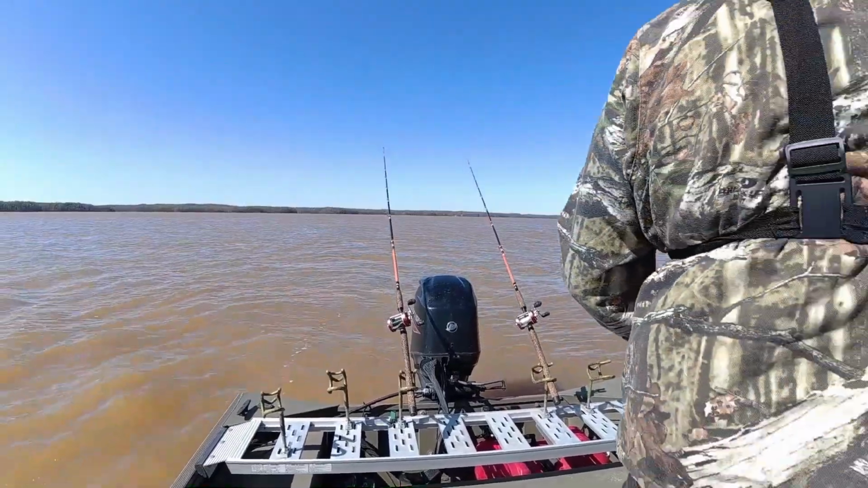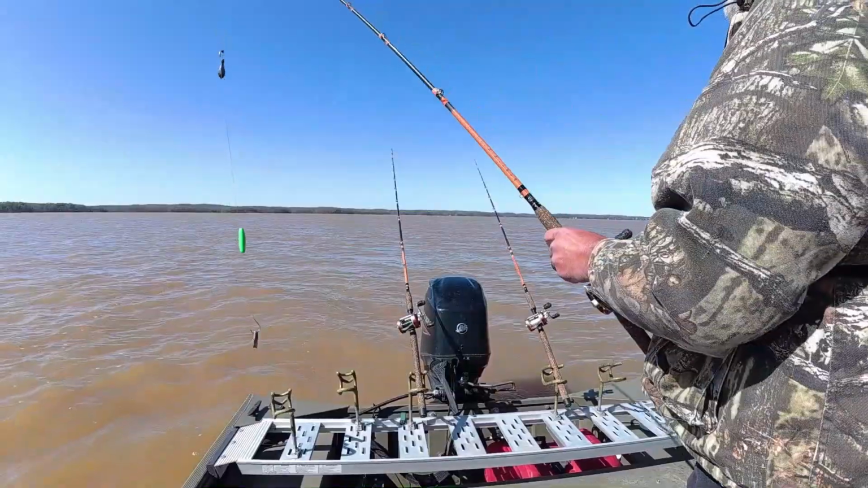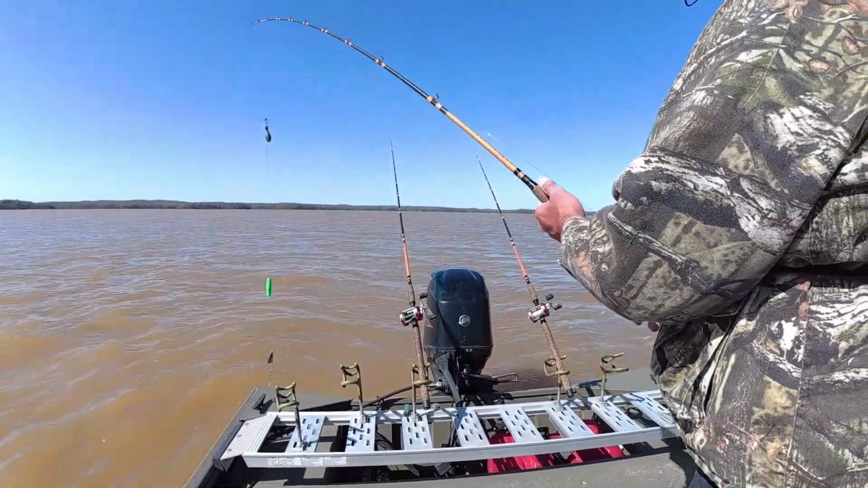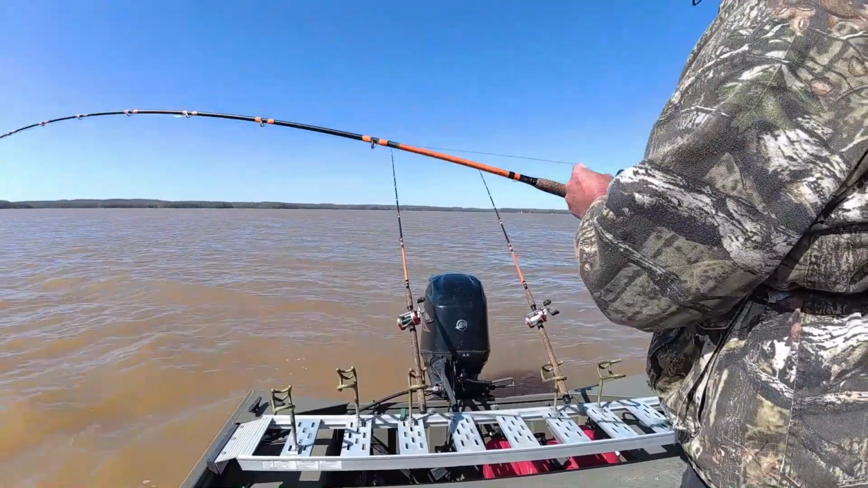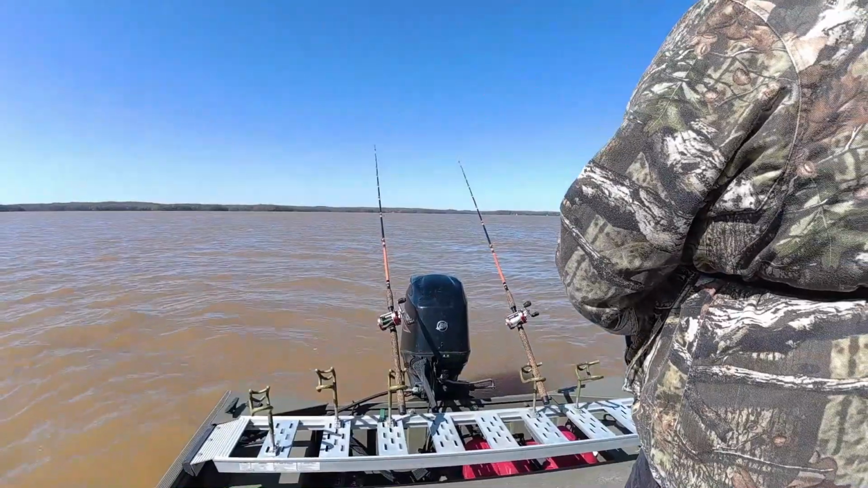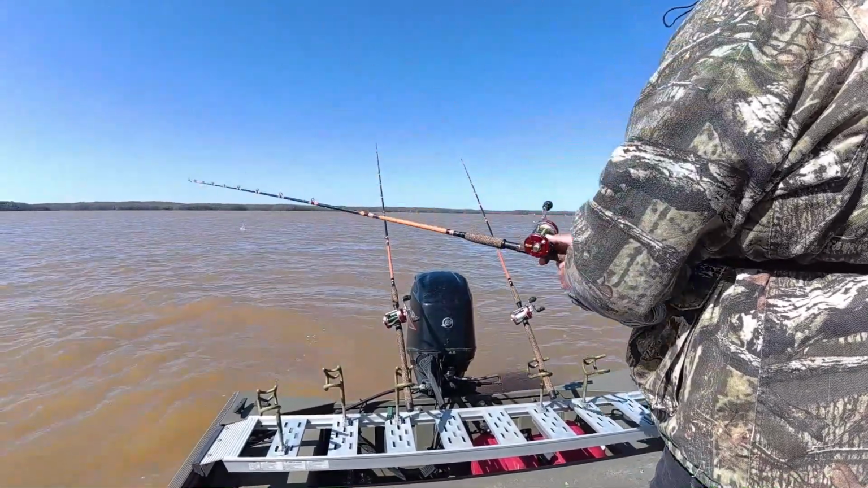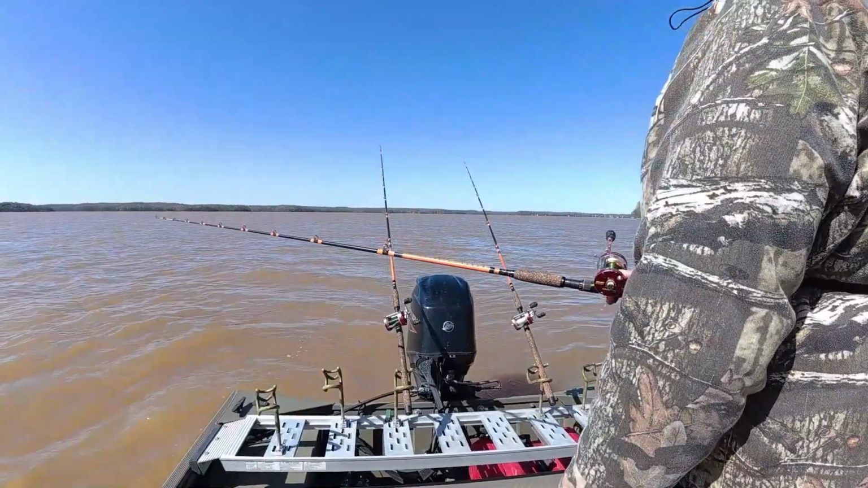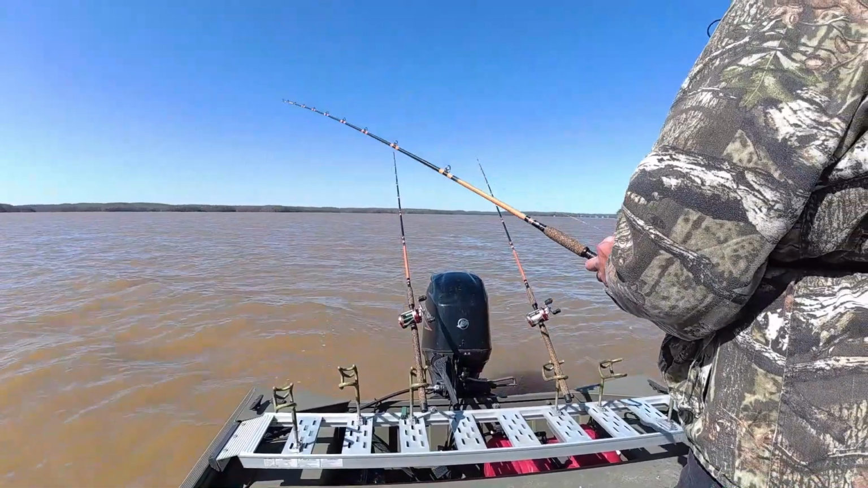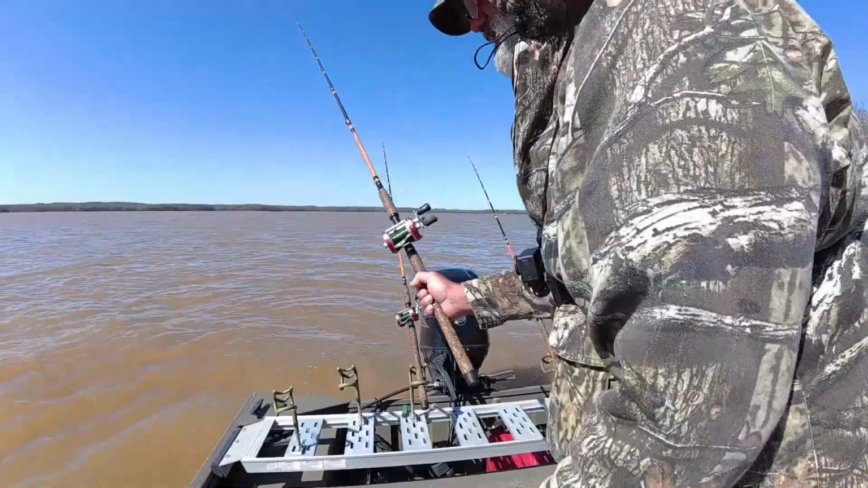I fished Barkley in conditions like this before and caught some good fish that day. I don't remember exactly when it was, a couple, three years ago, and that's what I did. I fished on these flats out across here where the water's cut a channel across there.